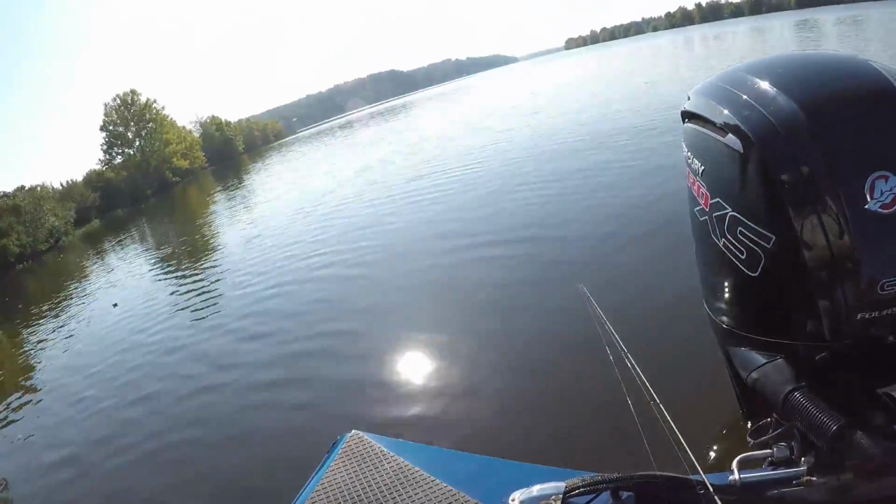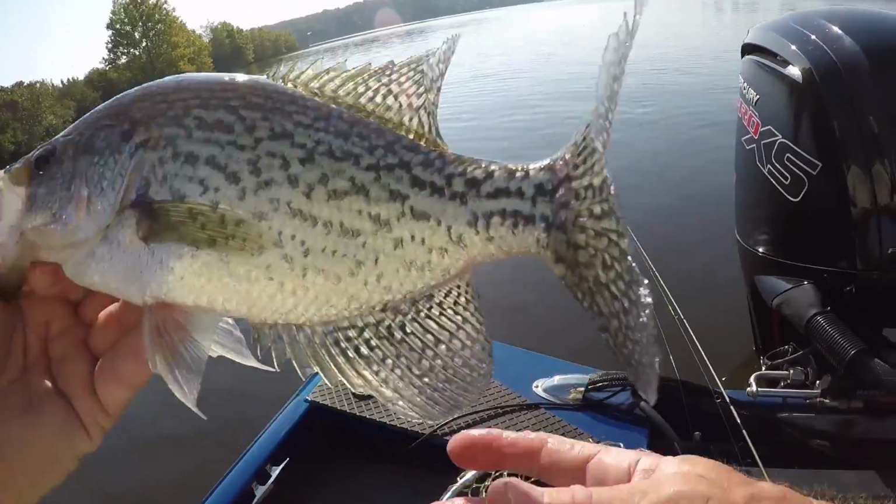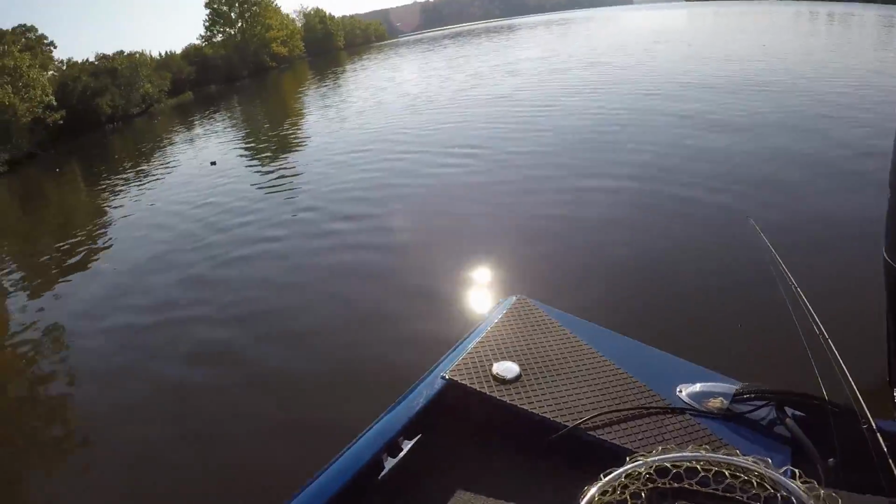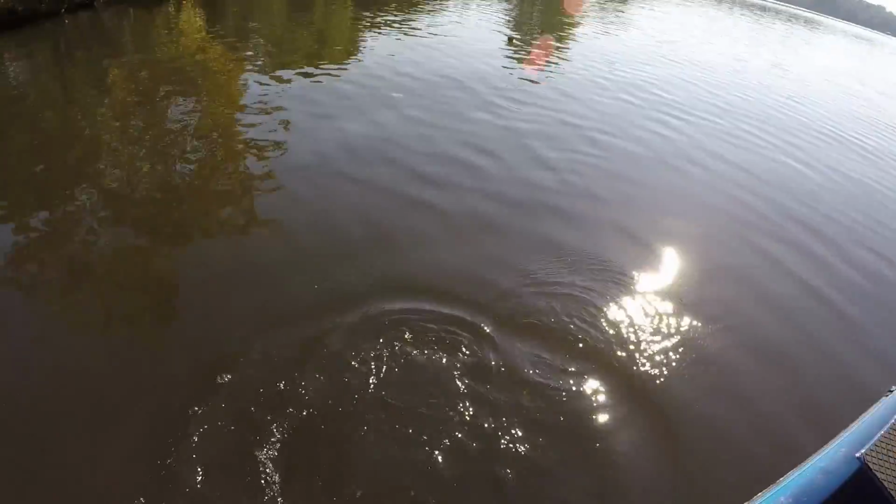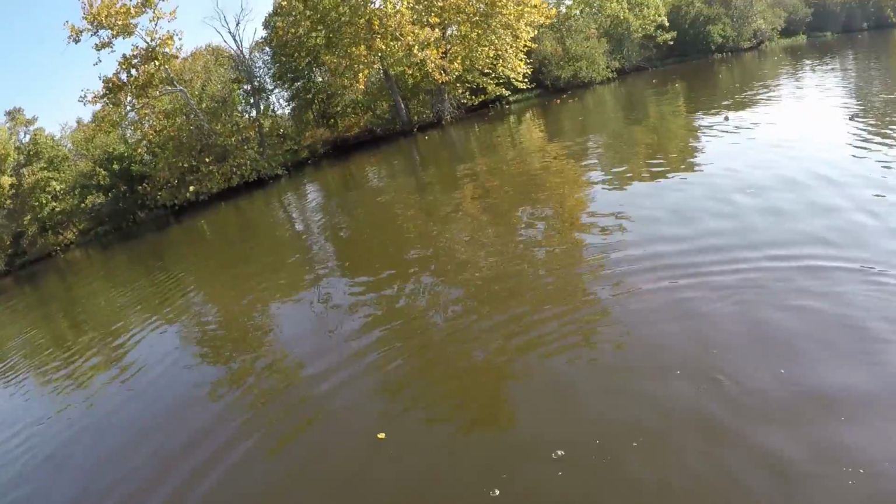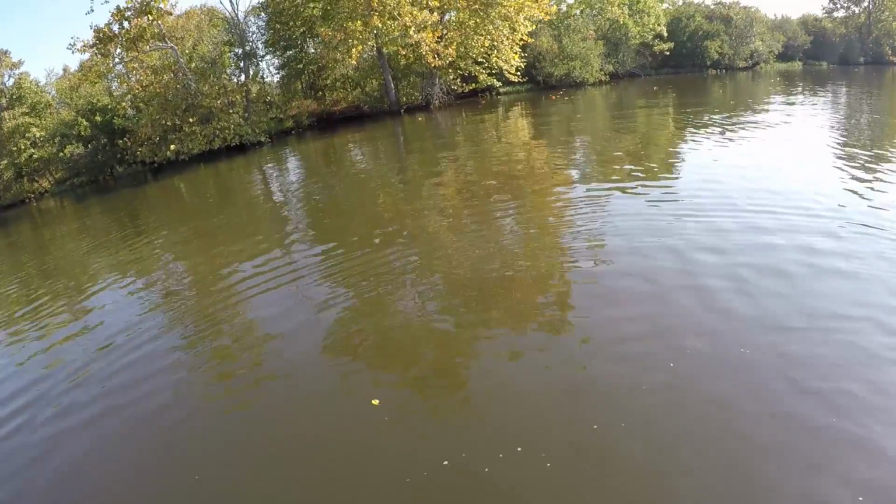I got my spot lock on. See, that's a nice crappie too, isn't it? He's a 13.5, 14. See ya, buddy. Gone too, buddy, wasn't he? I got my spot lock on. It's holding me in spot, and I know where the stump is that's got the crappie on it.